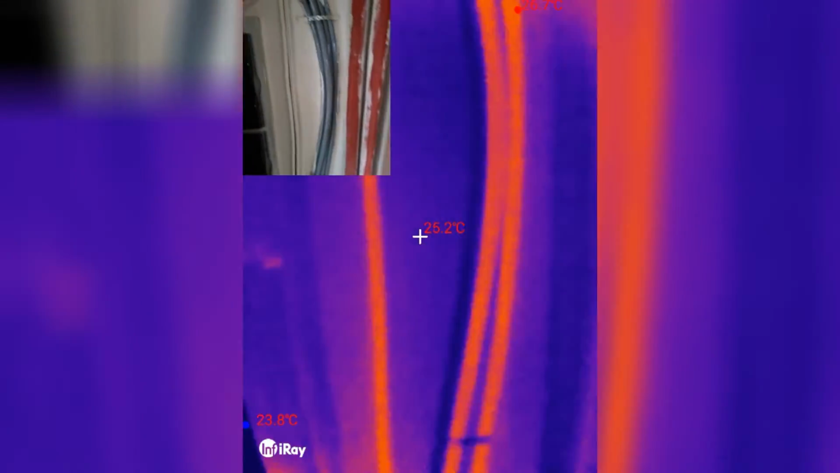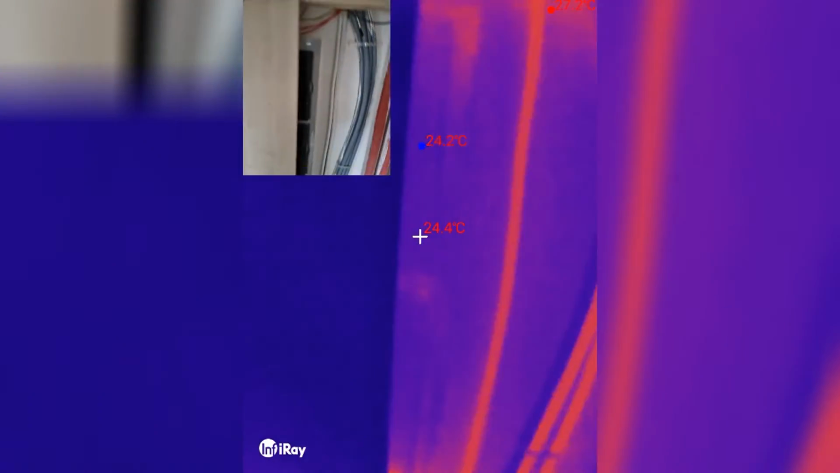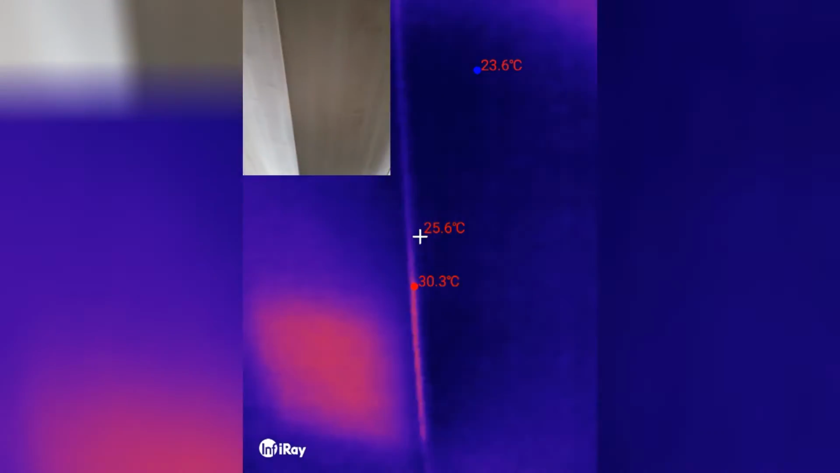At least I can definitely confirm that this valve is closed, because that pipe is cold, not like the others, which I should not have done. But to be honest, I haven't really noticed that it's significantly colder. So the installation is definitely good in the house.